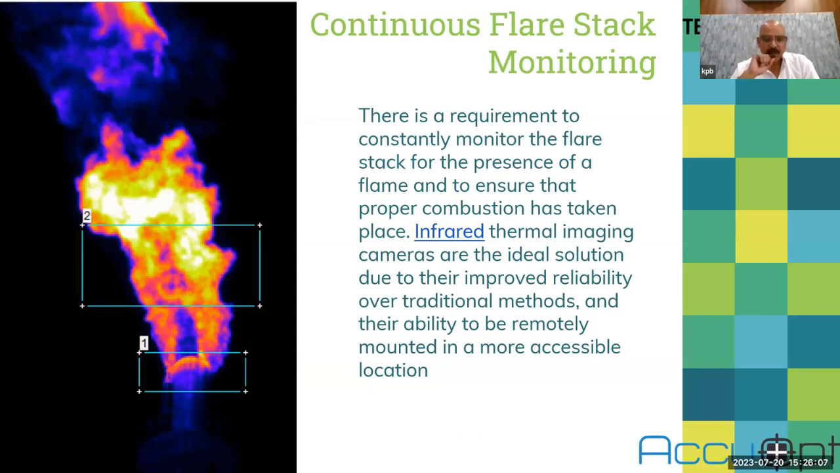So what happens in daytime with the naked eye or a normal CCTV camera, you cannot find out such types of flames, especially on a sunny day. Because most of this flame, when it is in a sunny day, is more clear flame. So by naked eye, you cannot see this. And you need to do it in every condition of climate, day and night.